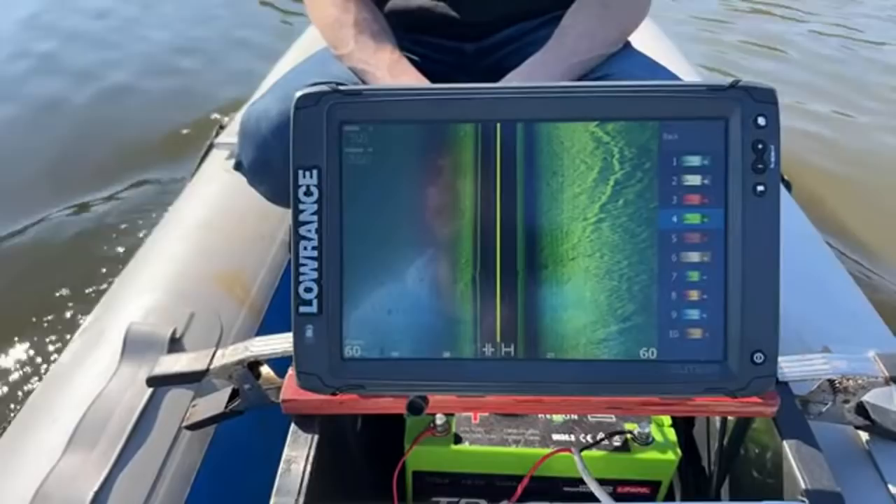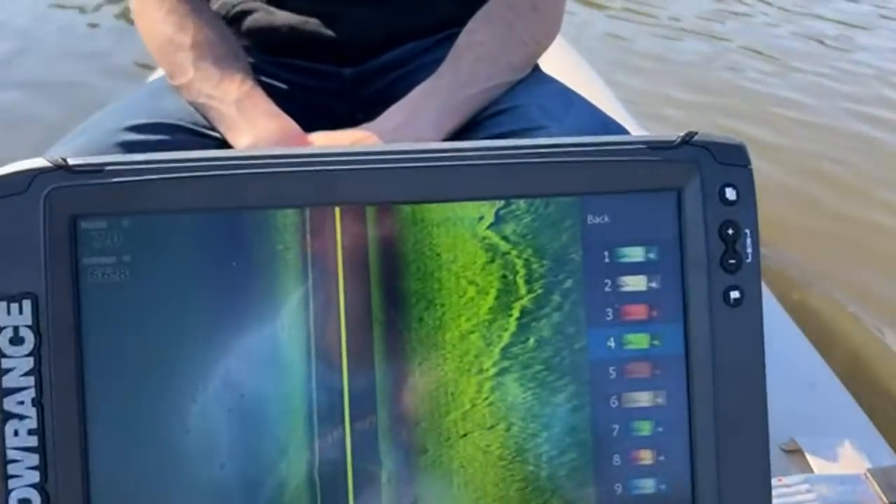All right, I'm going a little bit slower. What is that right there?